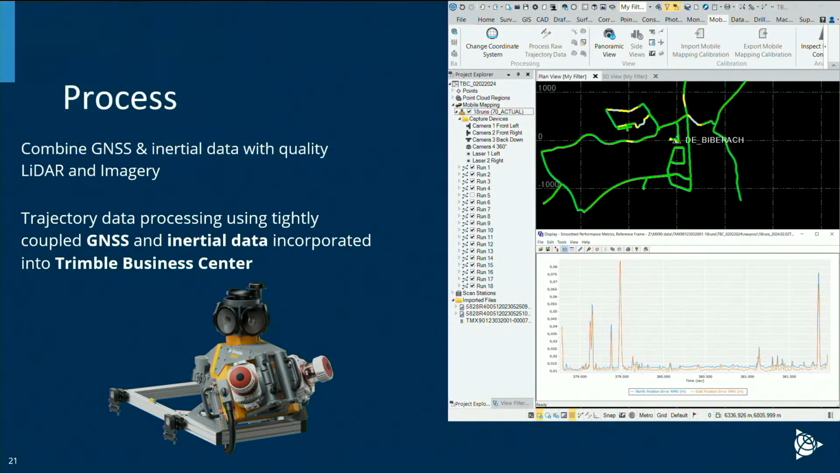And then processing, we do all that in Trimble Business Center for the most part. Now, we used to go through Applanix first, right, to do our trajectory processing. We've actually implemented now, because Trimble owns Applanix, most of the mobile mapping workflow into TBC as well. So now Trimble Business Center could be your one-stop shop for all of your LiDAR and imagery trajectory processing.